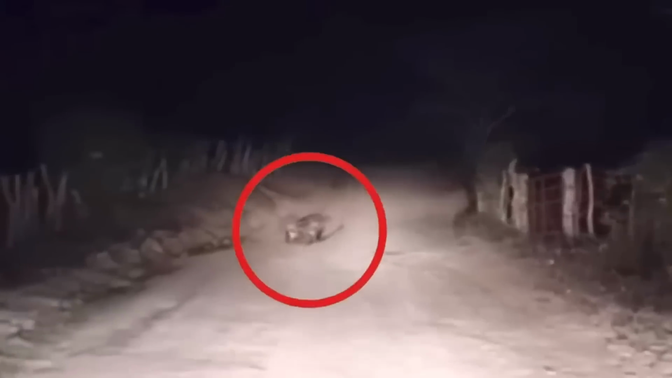A weird creature sat on the road, crawling creepily towards one side. What was that? No one could tell. Just an animal stuck in a bush or something else.